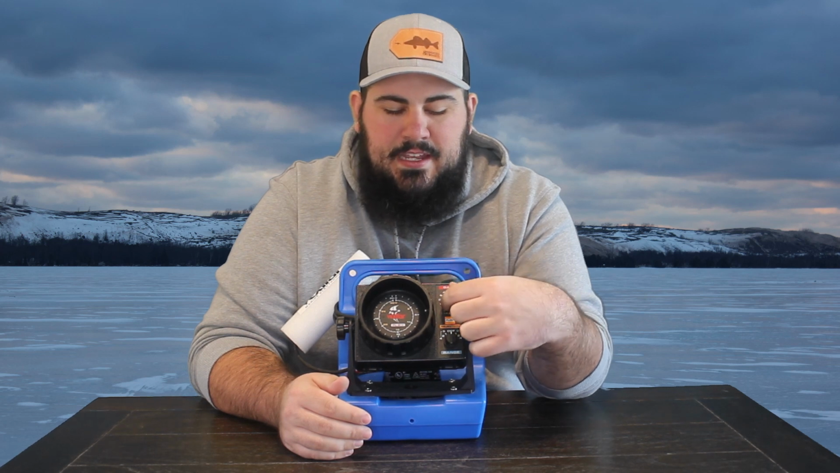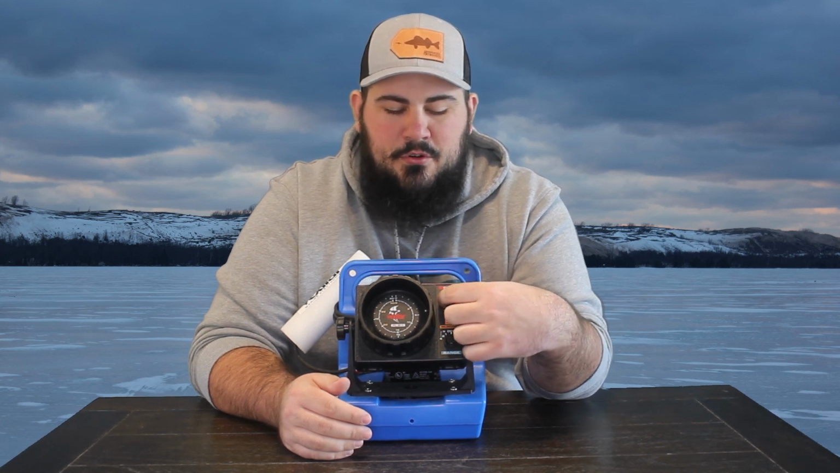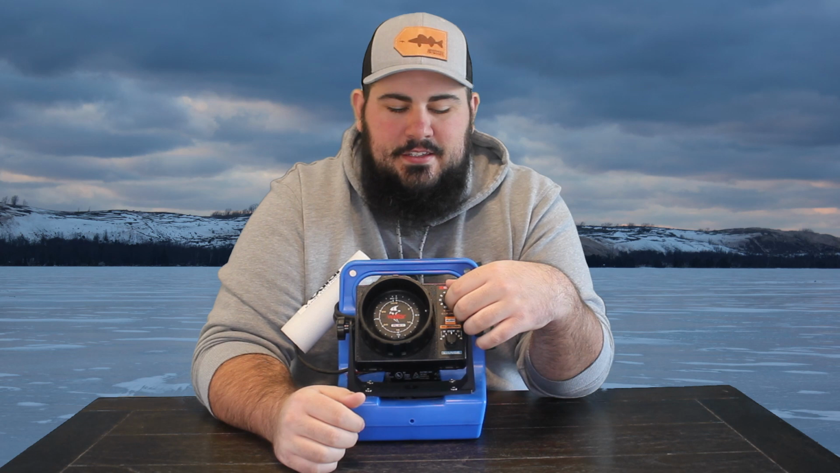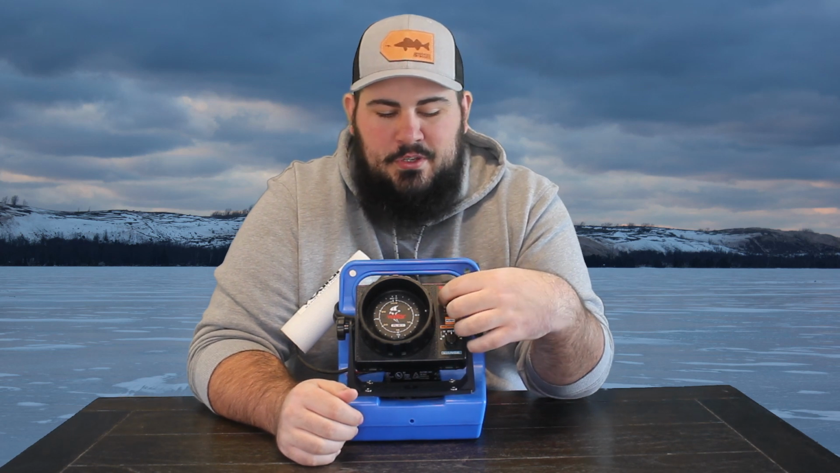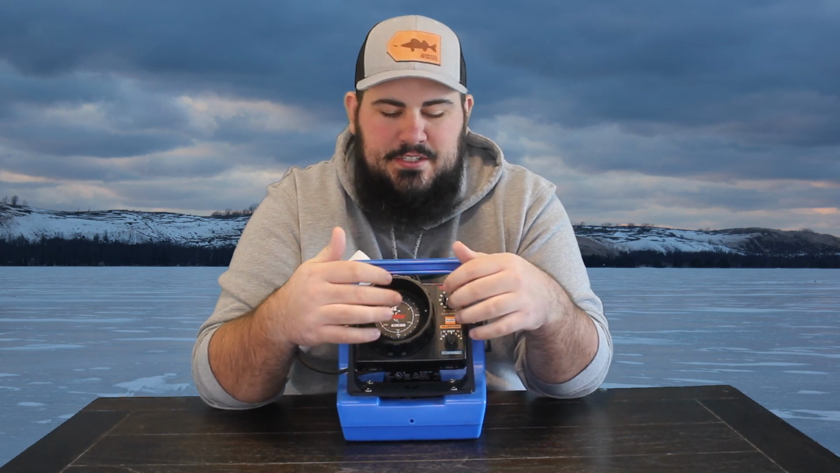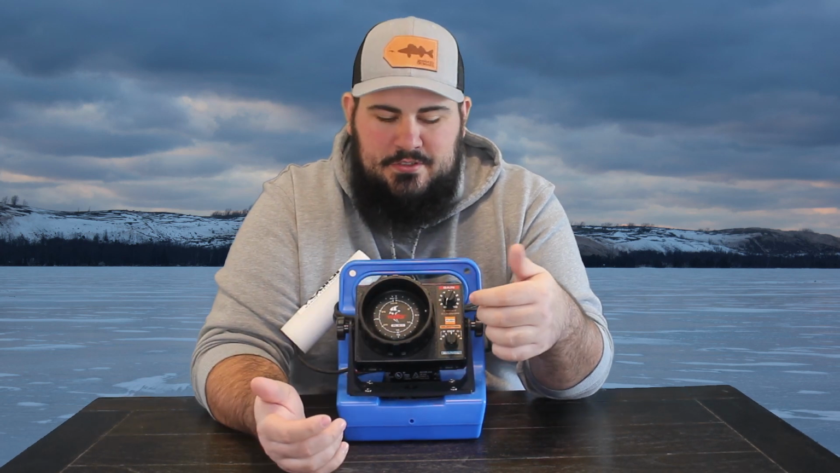We also have a gain. The gain is how much power you want to output to the transducer. They say to try to keep it as low as possible. When you turn it up, you're going to get a whole lot more clutter on the screen. So depending on what you're working with, you mess with this just to make sure you have a clear top, clear bottom, and you can see your jig. You don't want too much clutter, right?